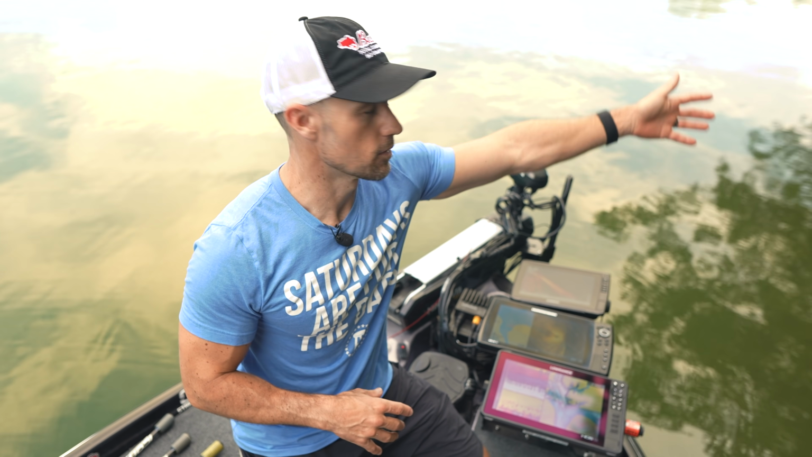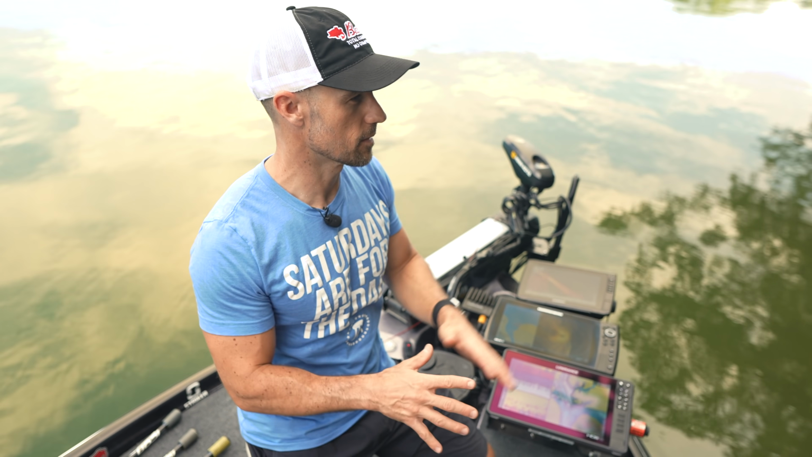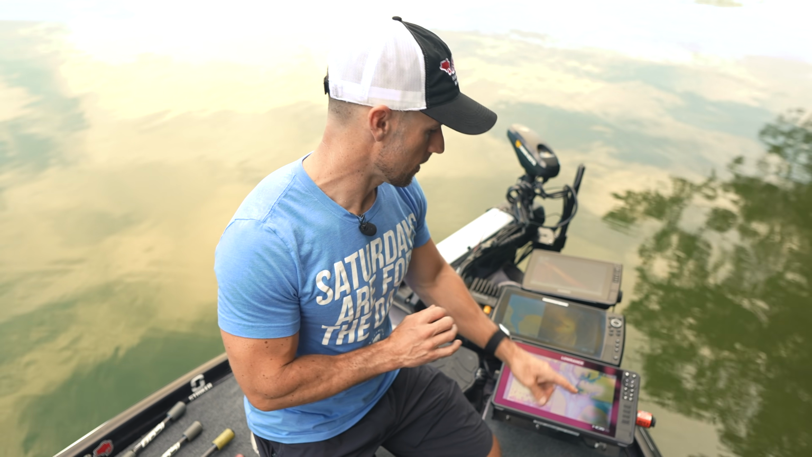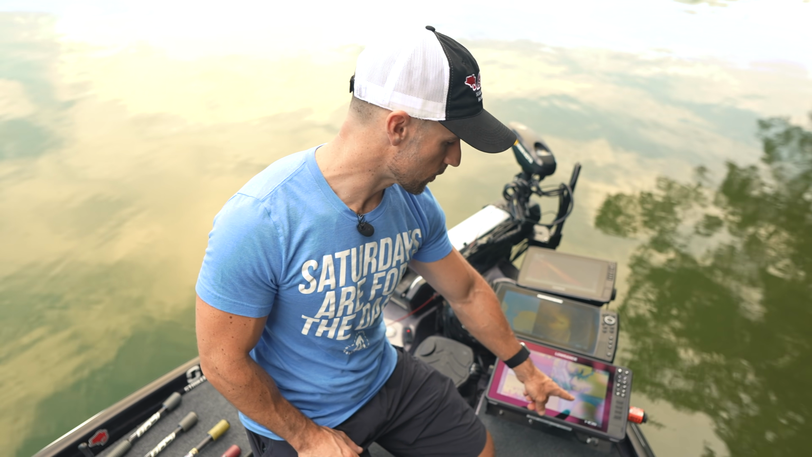I mean, I'm 2 feet from a branch, so I know where I am on the lake. If I'm out in the middle of a huge flat, in the middle of Okeechobee, this is what I'm gonna have to rely on to be able to know I'm exactly where I thought I was, or I'm 6 feet over, I'm 10 feet over, I'm 30 feet off.